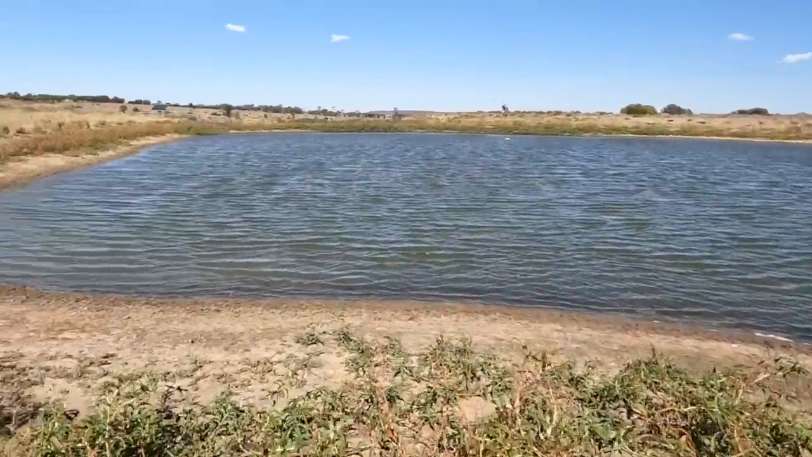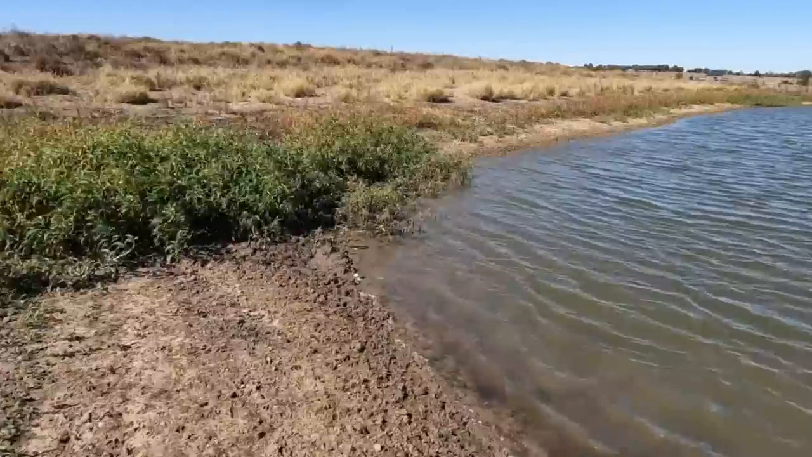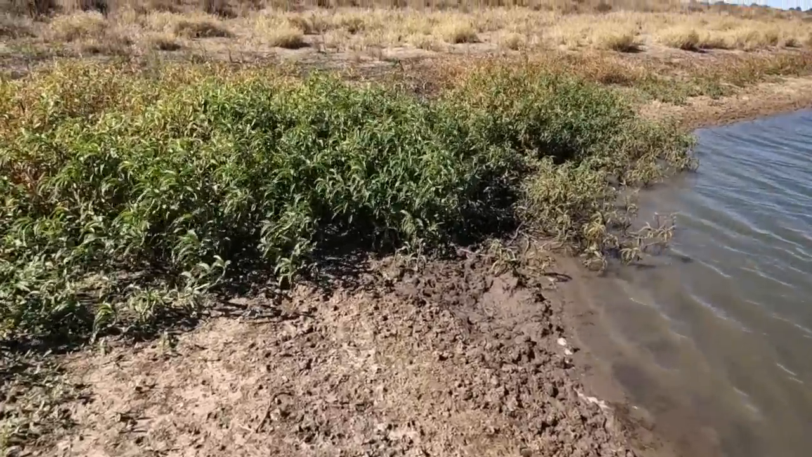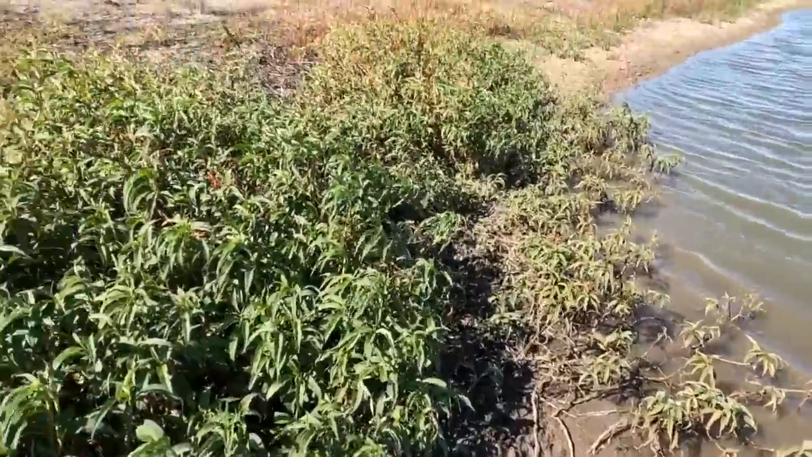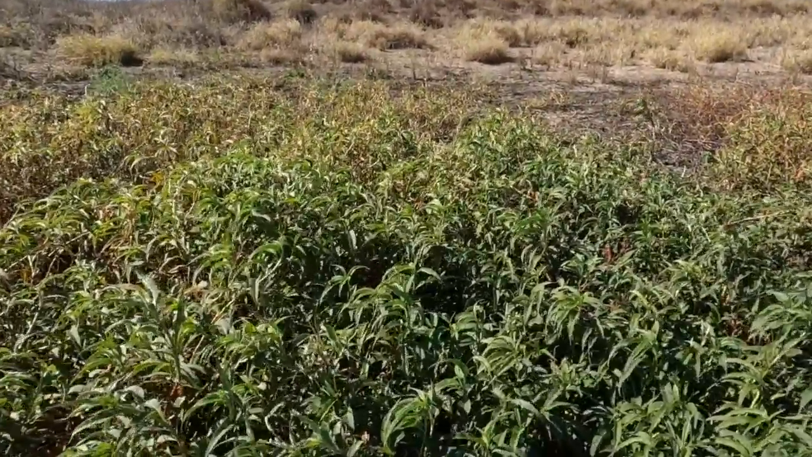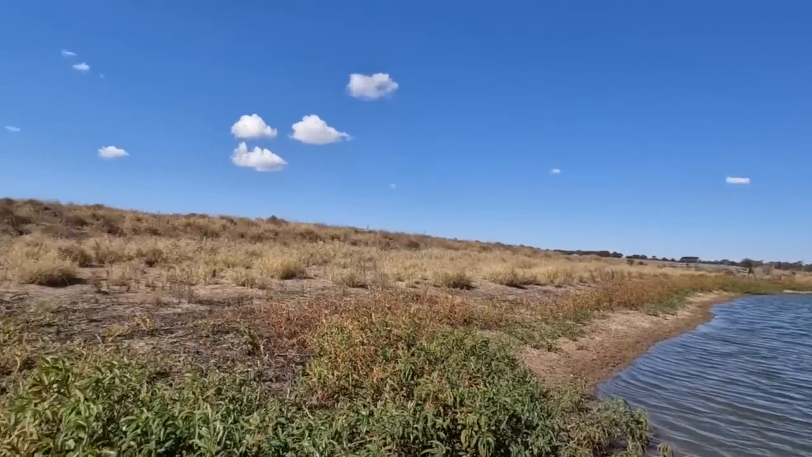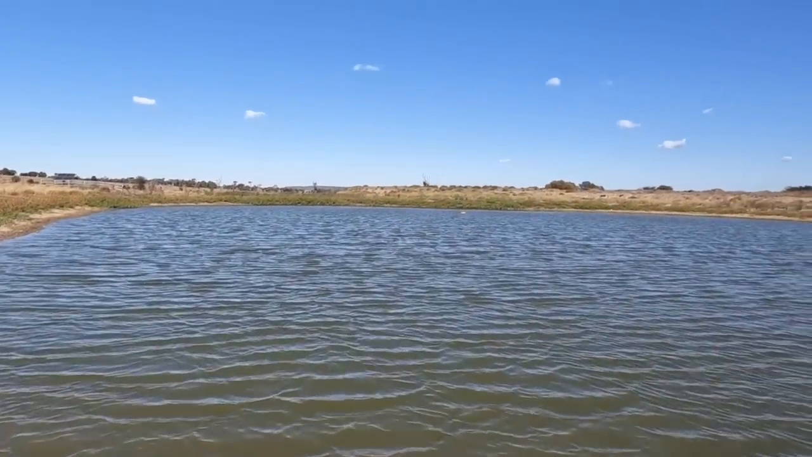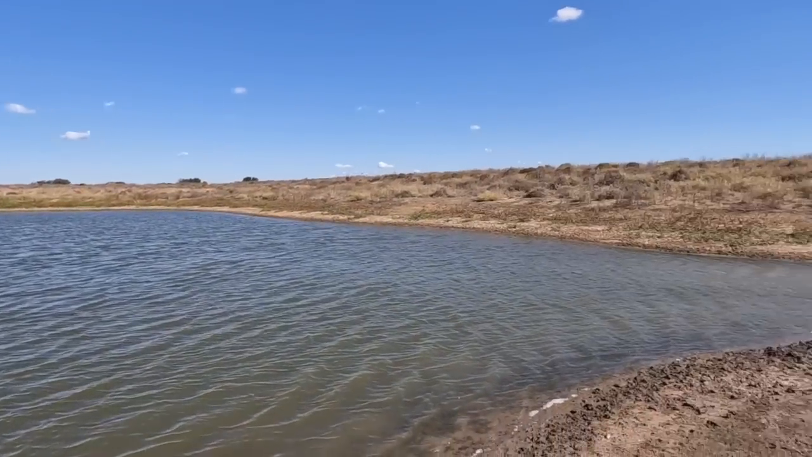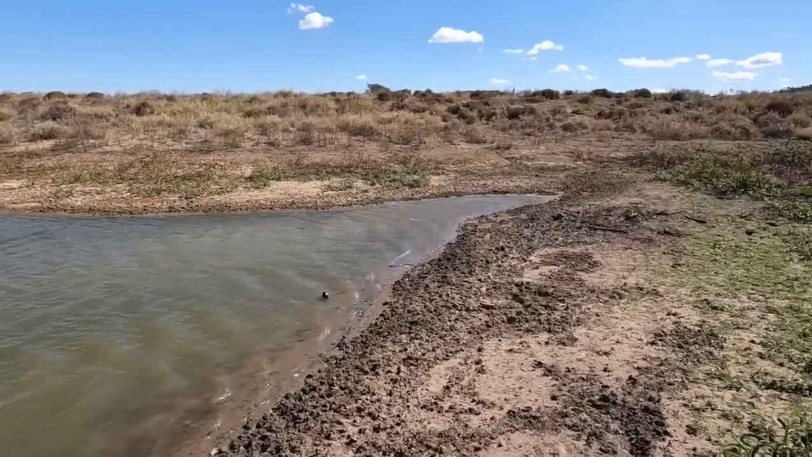They've been here, look at all this. Heaps of pig tracks around the dam here, probably this morning. Been marching around everywhere. Well, there's nothing.